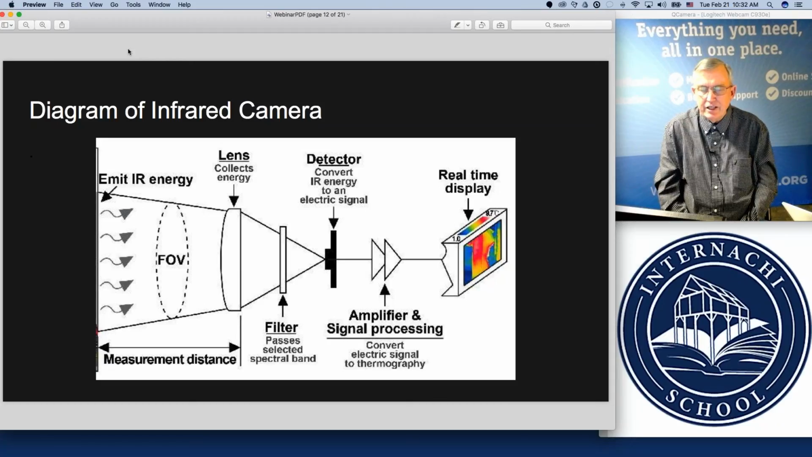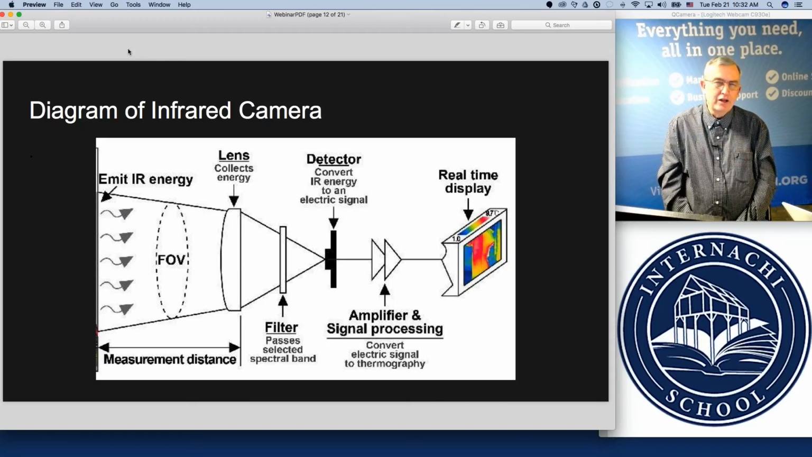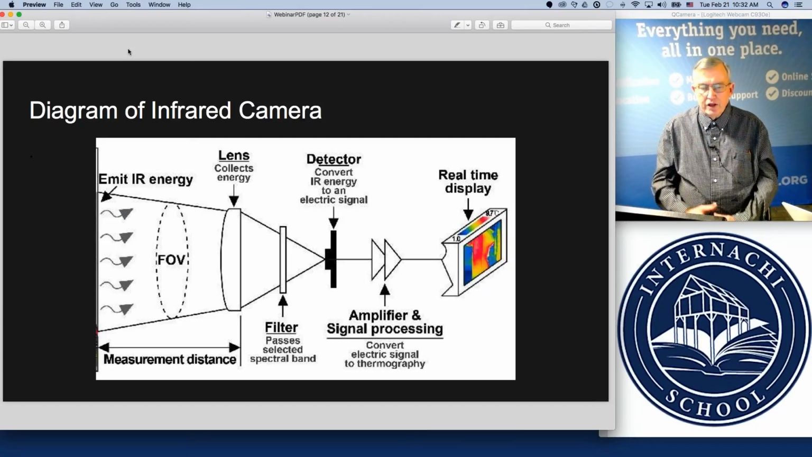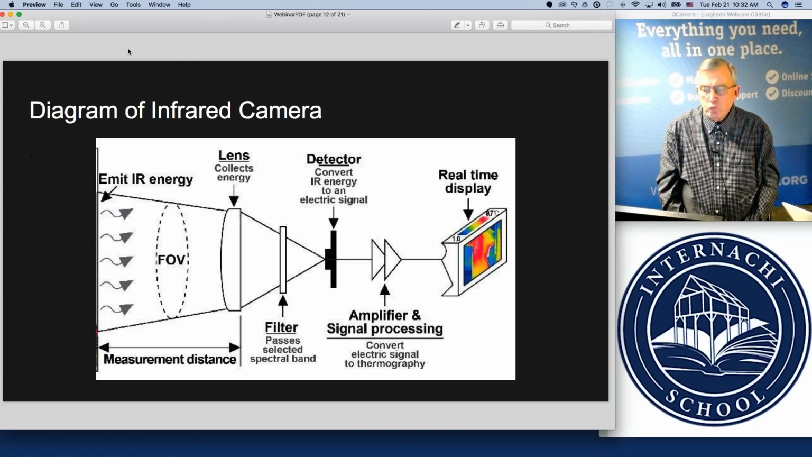Remember when we said the minimum level for a professional level thermal imaging camera was 120 by 120. That's actually the number of the cluster of detectors, which is sometimes called the detector array. And as you increase the number of detectors, you're actually increasing the sensitivity of the camera to pick up on the infrared frequencies that are coming through the lens.